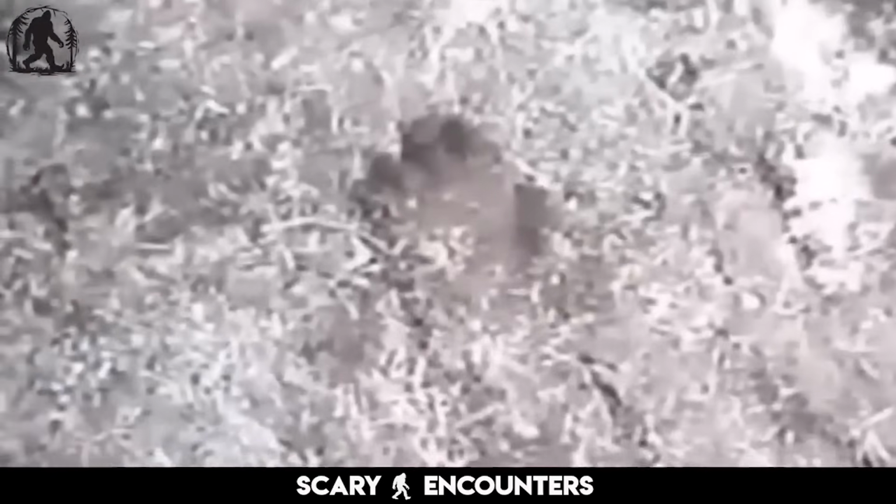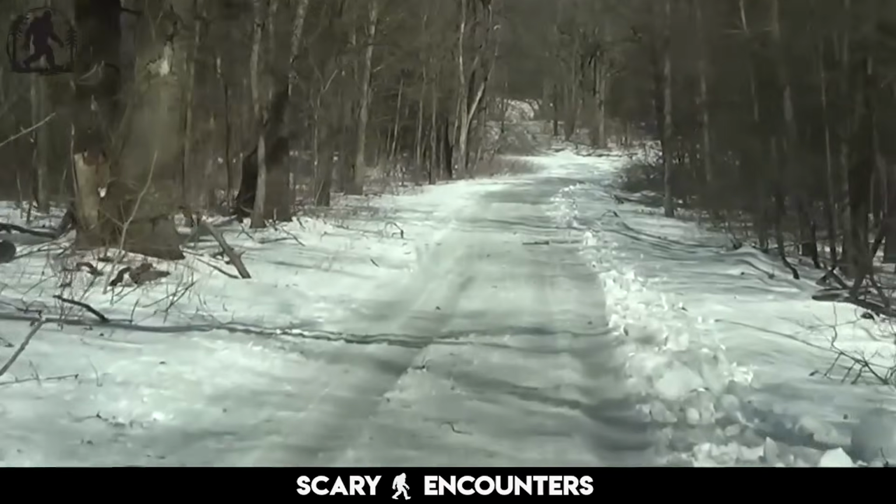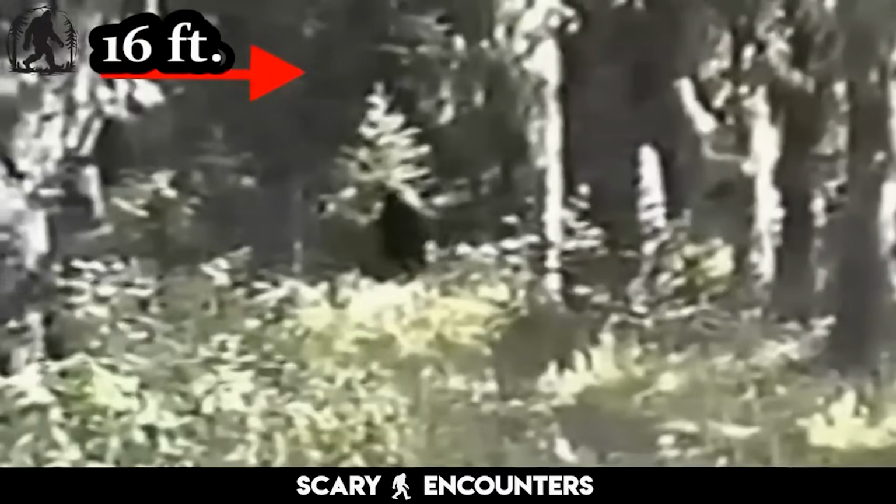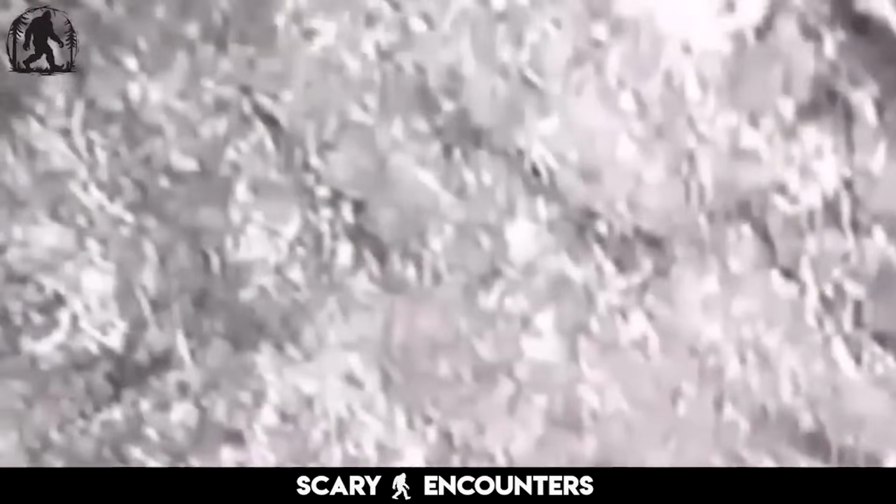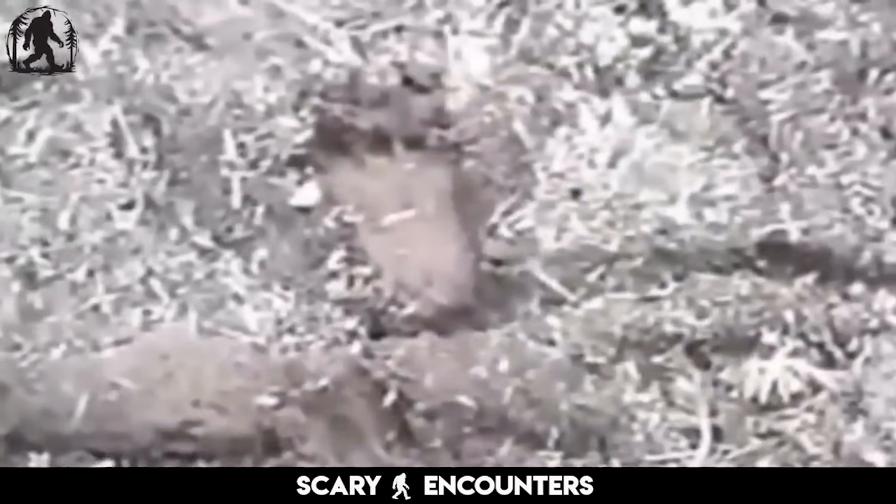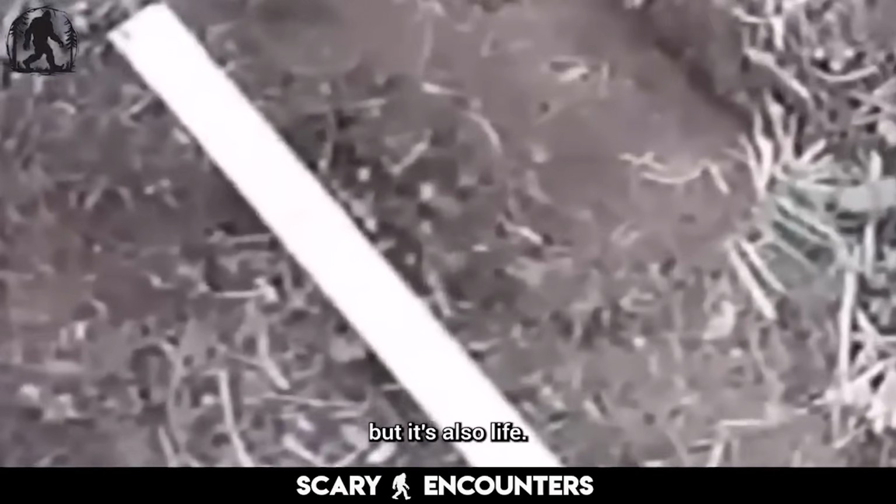Freeman had spent 6 minutes filming tracks before the creature appeared. He even admitted that the trackway itself wasn't particularly impressive. Stranger still, he had used old film instead of fresh tape, which could have improved the footage's quality. Was that suspicious? Maybe. But sometimes things just happened that way. Quality would be higher had it been new, and you could say that's sus, but it's also life.